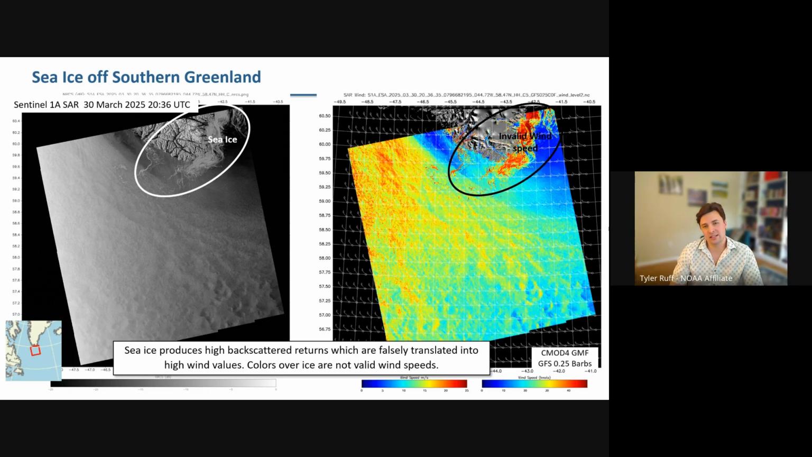Same goes for sea ice. This is showing an image off the southern coast of Greenland here. Now, sea ice is a bit more tricky. It's incredibly complex. It shows up in many different forms in the SAR, but in this case, it's pretty obvious that these wispy features are ice, maybe newer ice or melting ice. It's being drawn out by the ocean currents, but it will still show up as an invalid wind speed, as you can see in the wind image to the right.